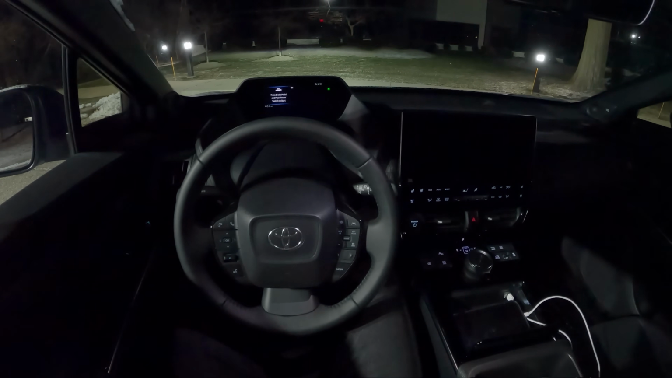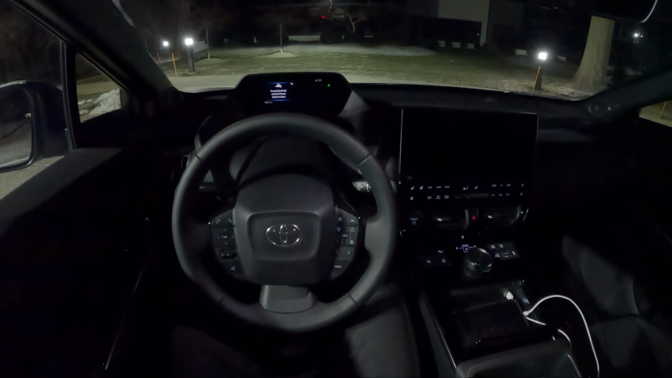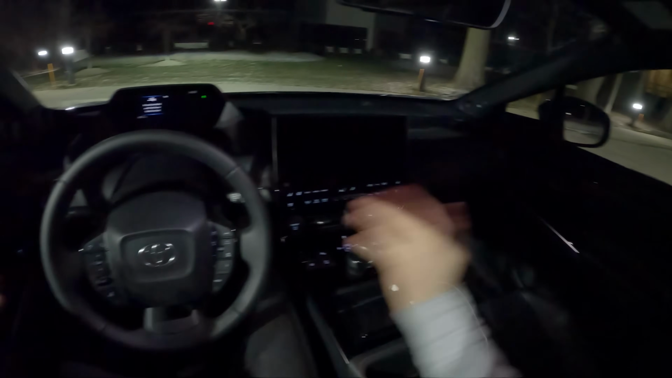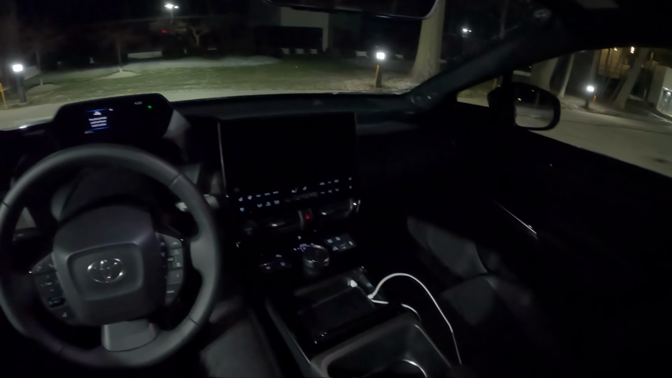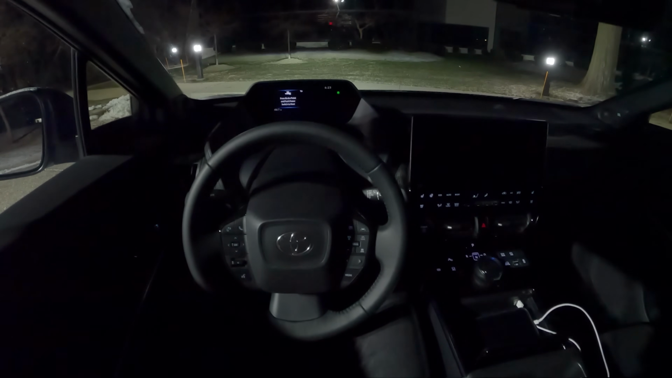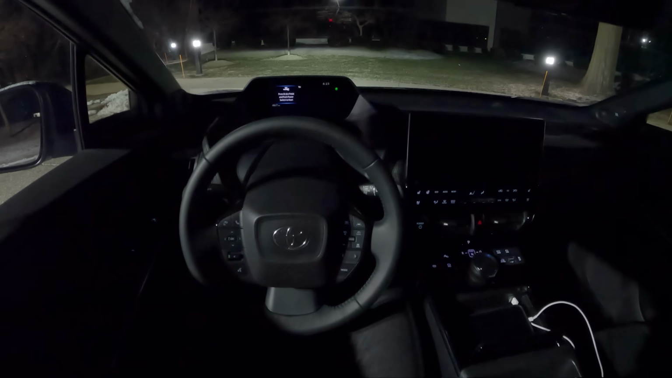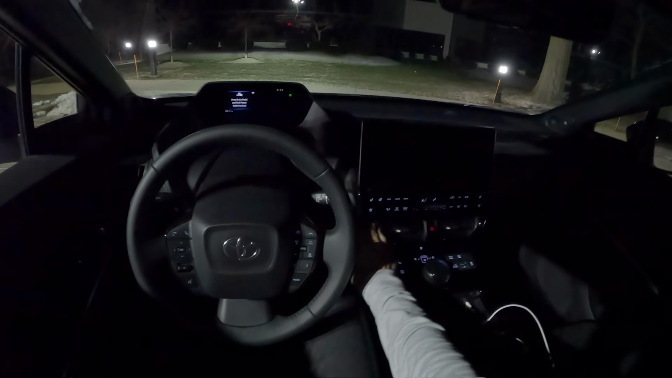Tonight we're driving the 2023 Toyota bZ4x. The last time we were in one of these was at the First Drive event in California. I've spent the week in this one here in Michigan. It's cold out, it's dark out, so we're going to be doing a winter POV night drive. Talk about what this has been like to live with this week. Let's start it up, we'll walk you around it, and we'll take it for a drive and talk about that experience.